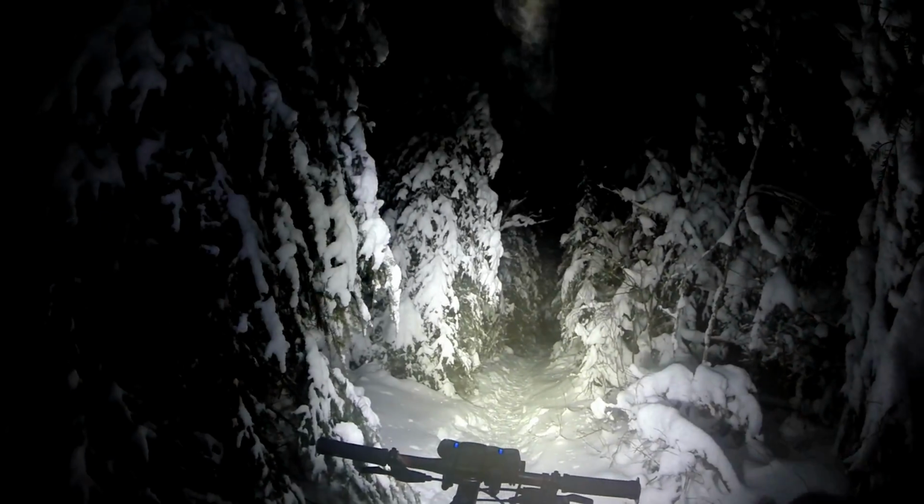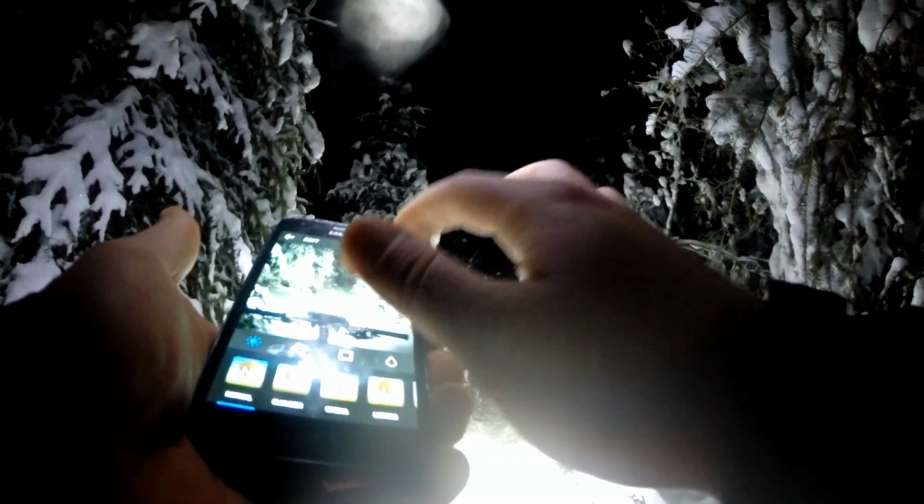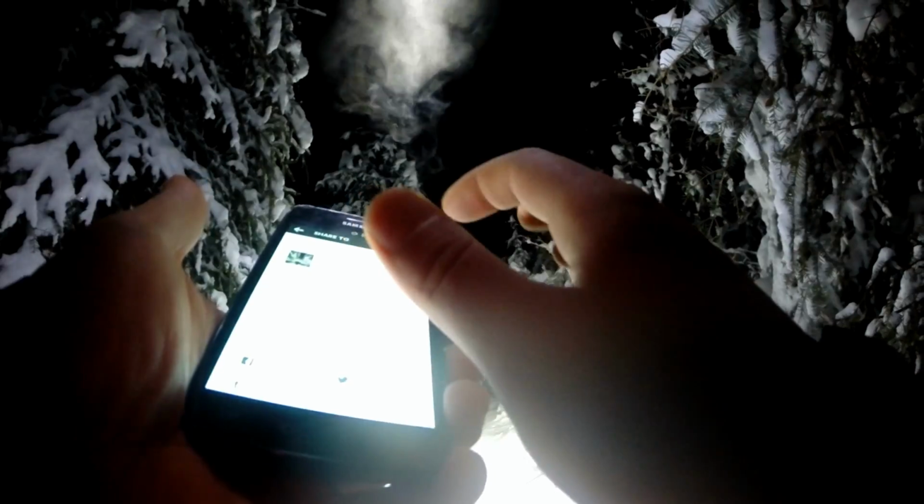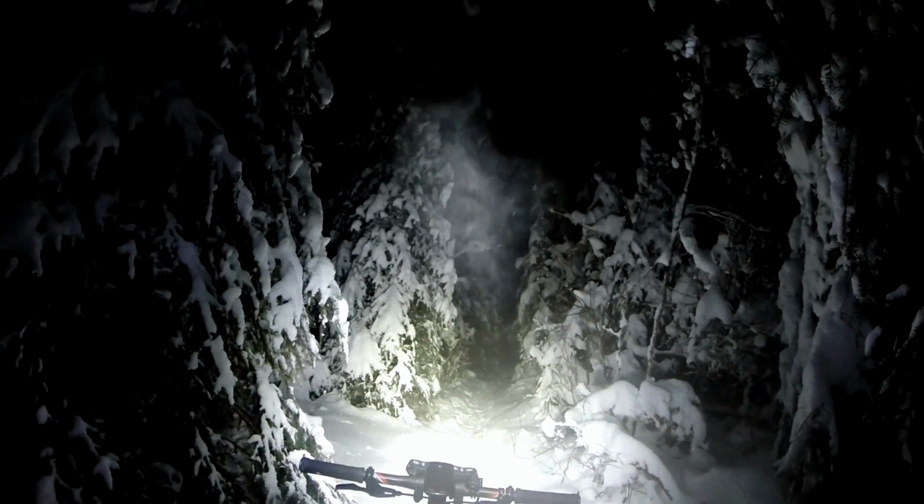And I really need to get a new camera because this is a freaking old camera, and I'm noticing other people's smartphone photos, especially in low light, they get way more detail in their pictures than I do. So I got my phone in airplane mode so the battery doesn't die on me.